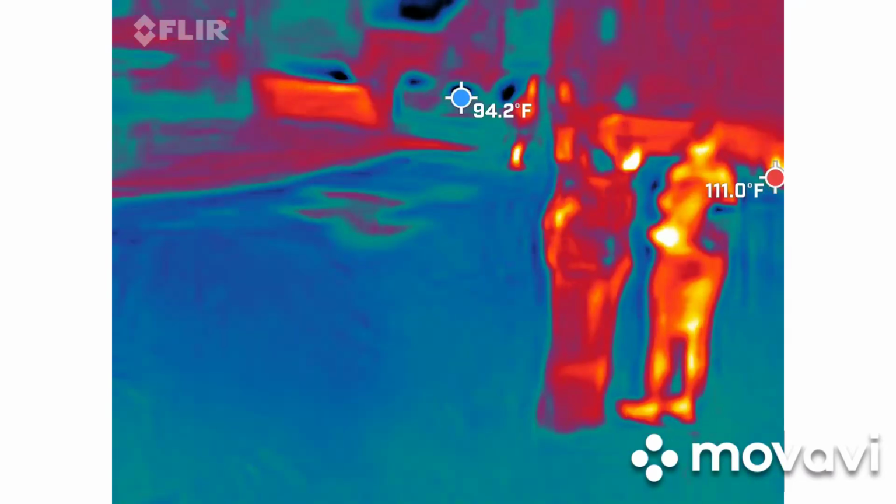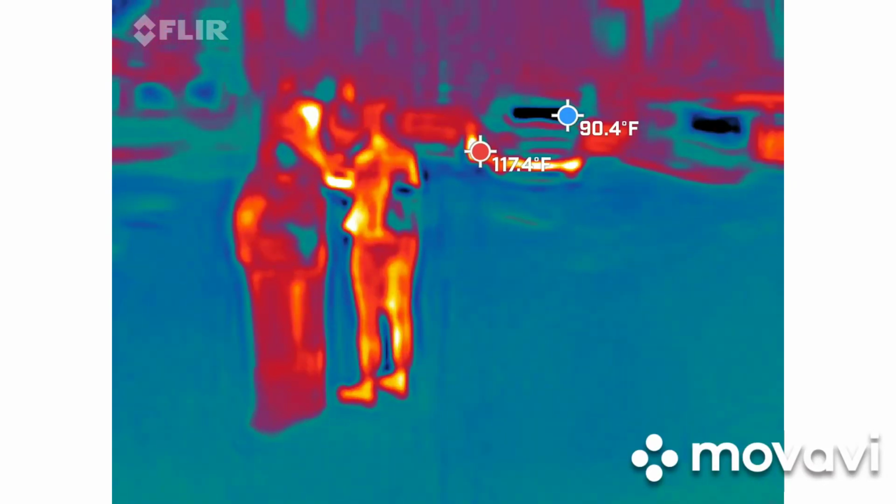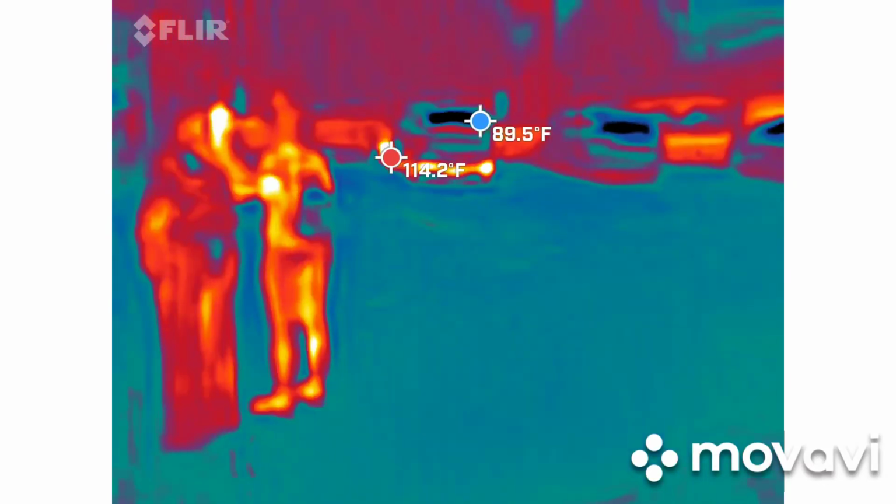I have it at the lowest setting sensitivity. You can take the EMF meter on the antenna and make it huge. That's what I do when I'm inside of the building and I set it down when I'm doing my investigation. But out here, I need it small. I don't need bugs making it go off.